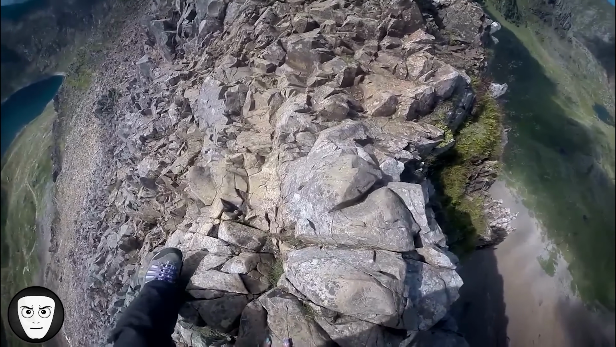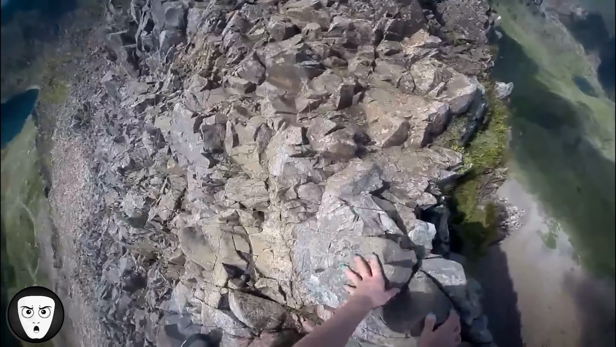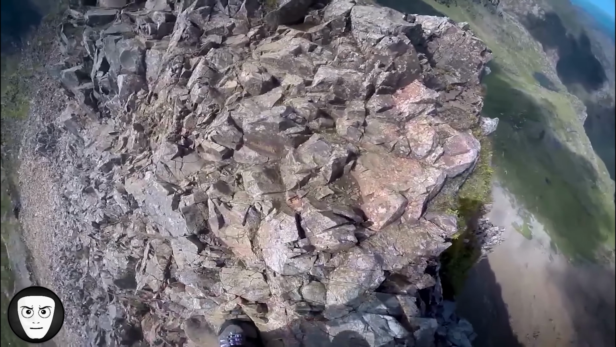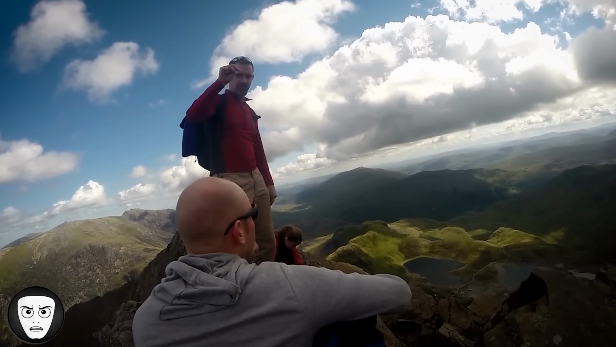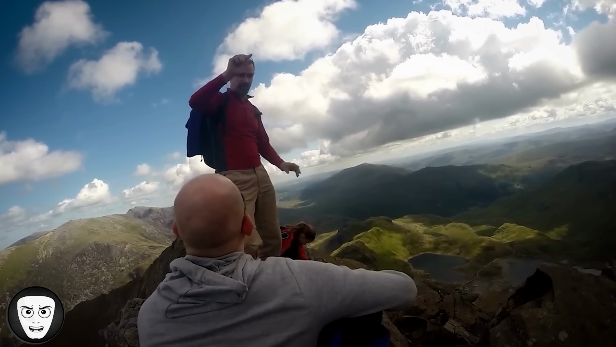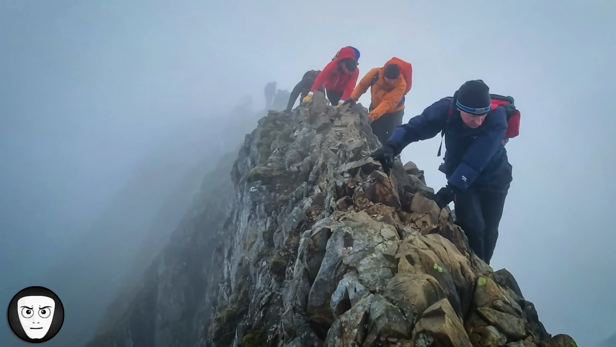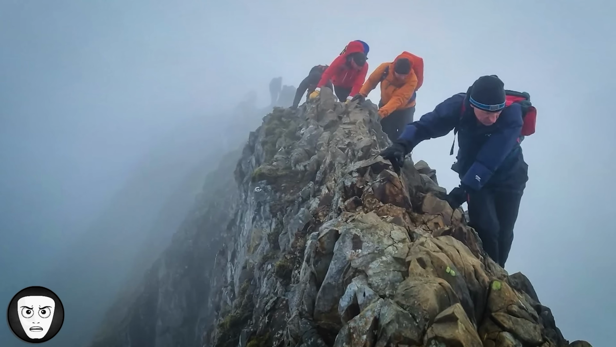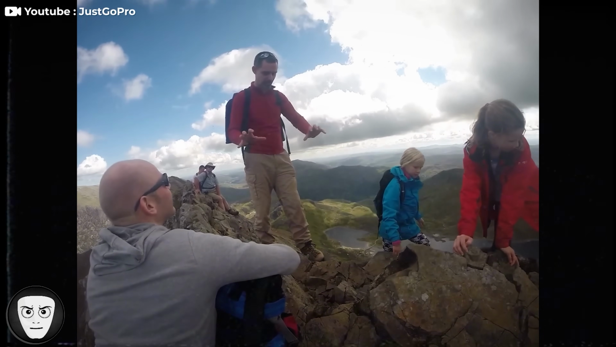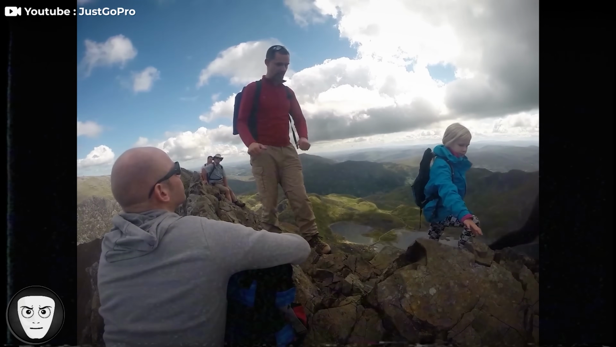The situation quickly becomes more intense as the drop on both sides becomes impossible to ignore. I know. I was scared as well. I was scared before. An experienced hiker nearby tries to calm them, reminding them to take it step by step, and that the Crib Gotch is known as one of the most serious ridges in the area. Just making sure to check all. As long as you've got 3 points of contact, you're okay.